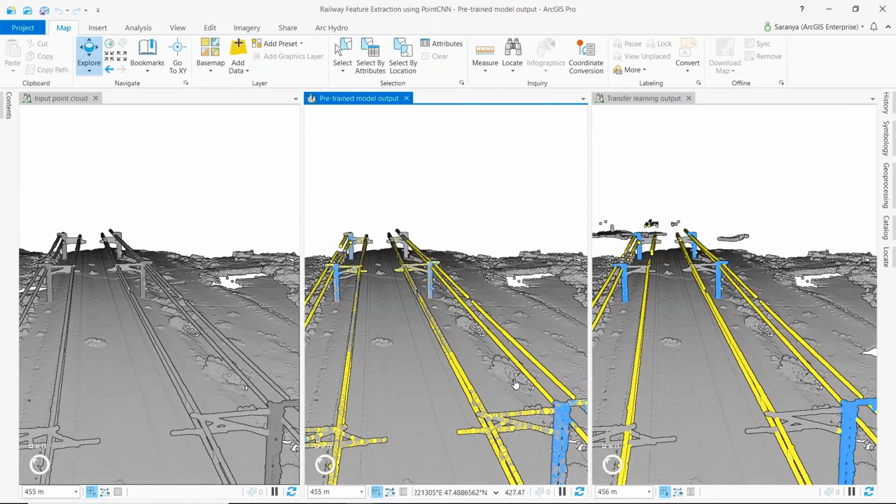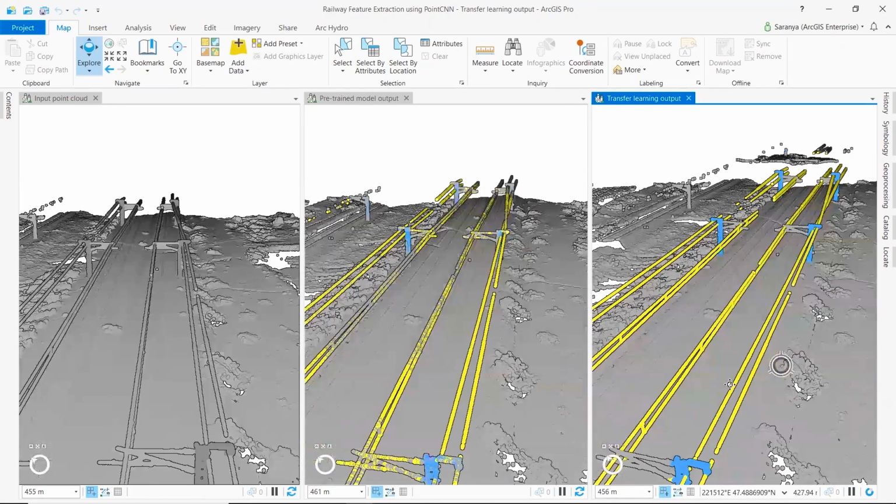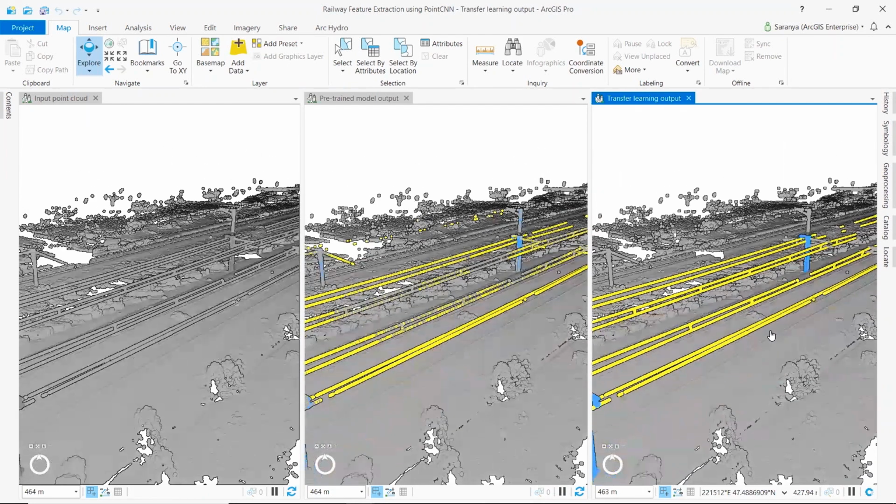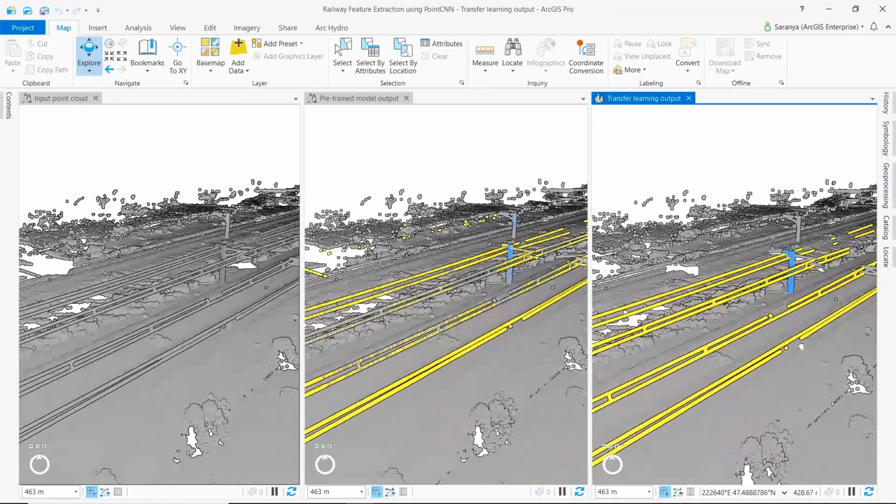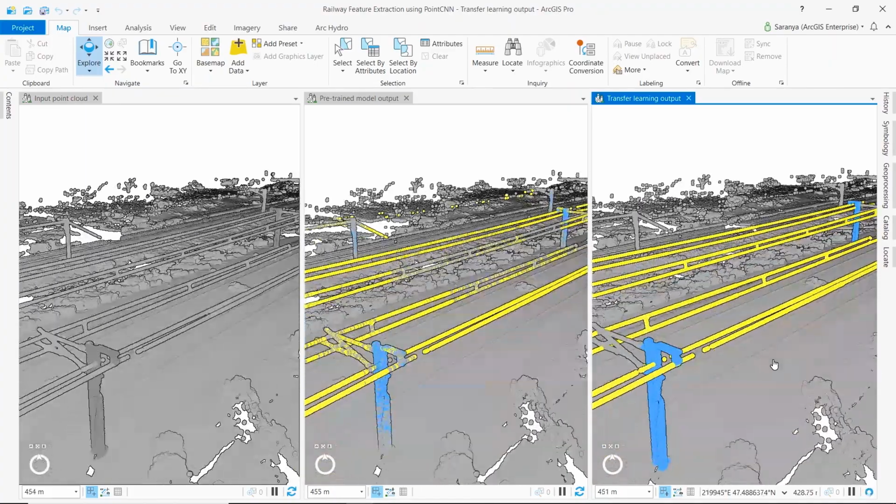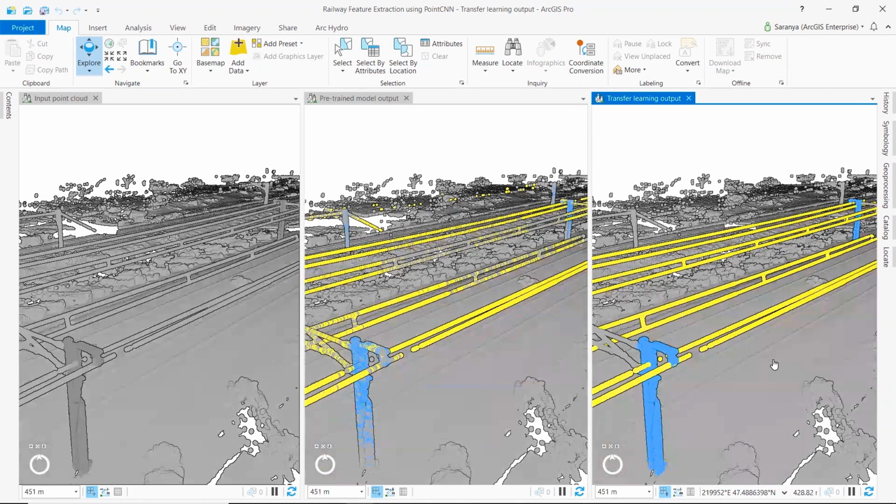So we went with transfer learning. We fine-tuned the pre-trained model with a small subset of manually labeled data. To the right, we have the output from transfer learning. Due to the head start we got from the pre-trained model, we were able to save a lot of time, cost, and compute resources. We even got very high precision and recall compared to what we could have achieved if we had to train the model from scratch on a small subset of manually labeled data.